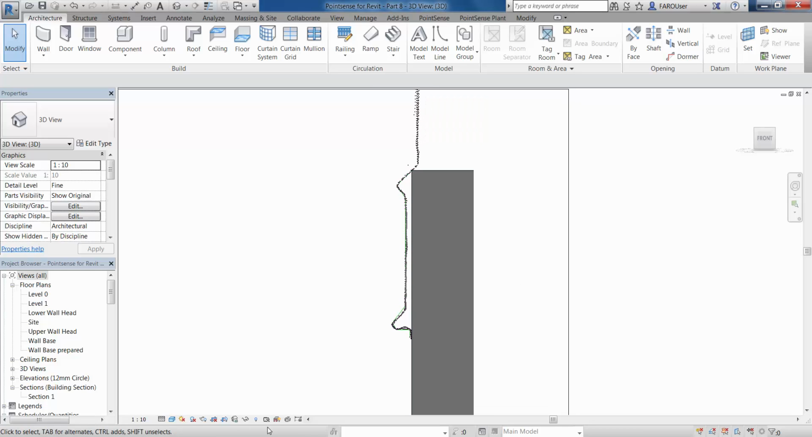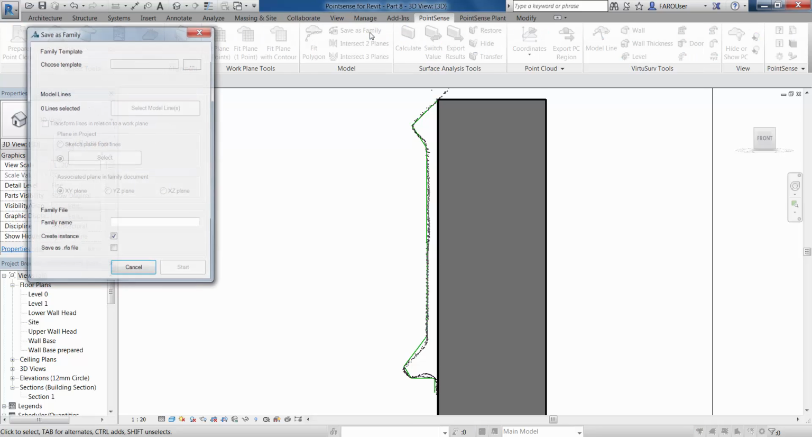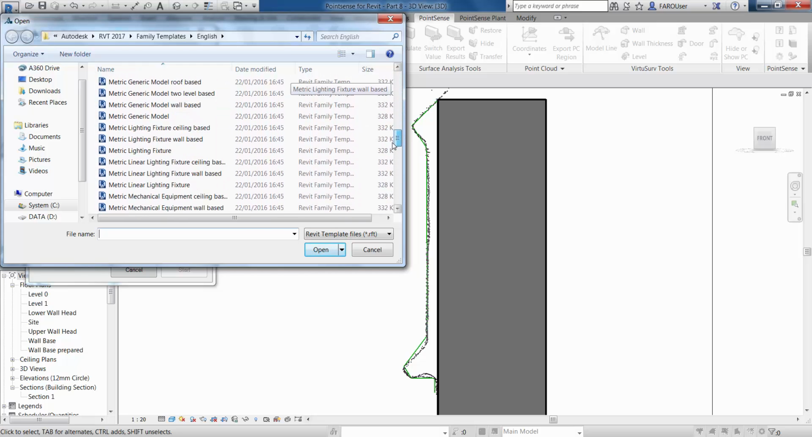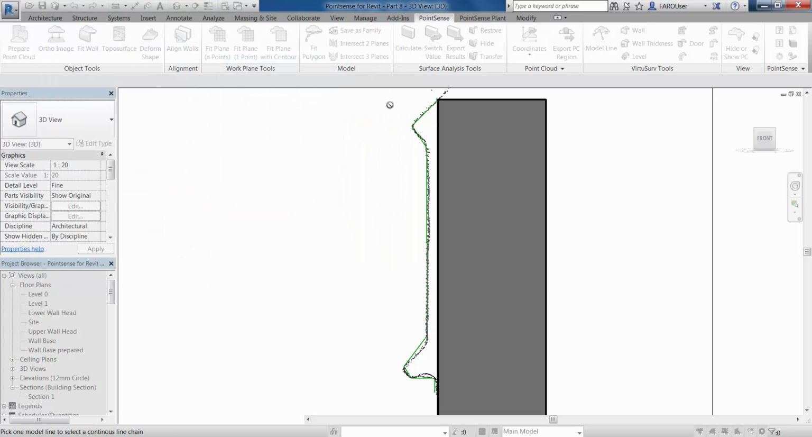I'm just going to lift the scale a little bit here so we can see this line a little bit clearer. And then I'm going to go to the Pointsense ribbon, and we're going to go to the Save as Family icon. In here now we're going to choose a template to save this line to. So I'm going to choose a metric profile hosted. Click OK.